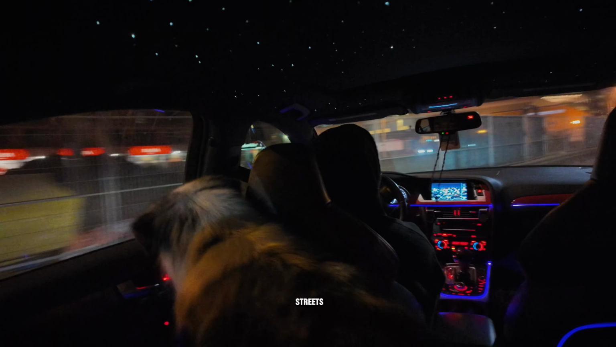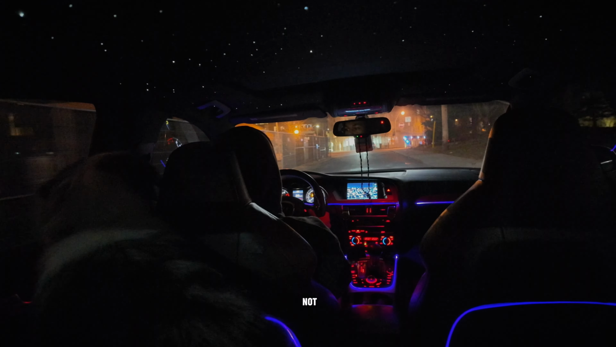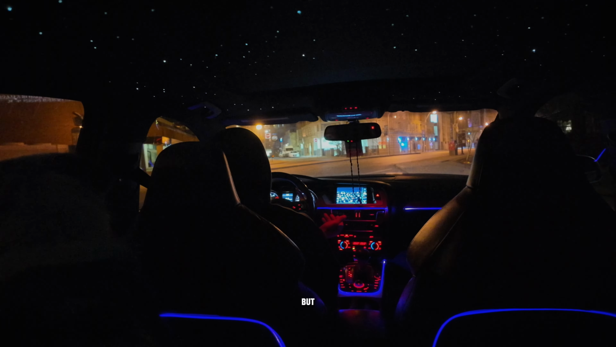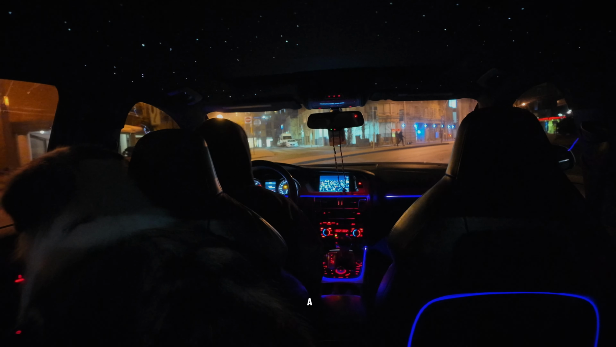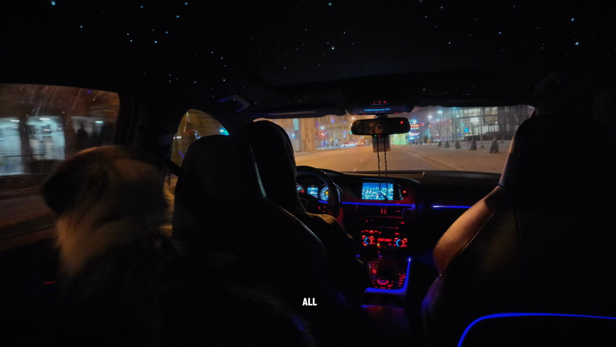What are these streets, bro? I feel like I'm driving in a video game. These should not be streets. This is a two-way street, but my car takes up the whole street. That makes no sense. And I do not have a big car either. I don't have a big car at all.